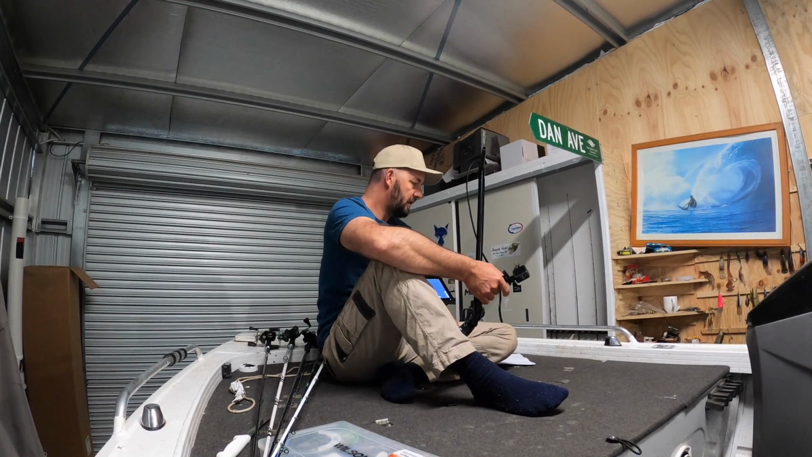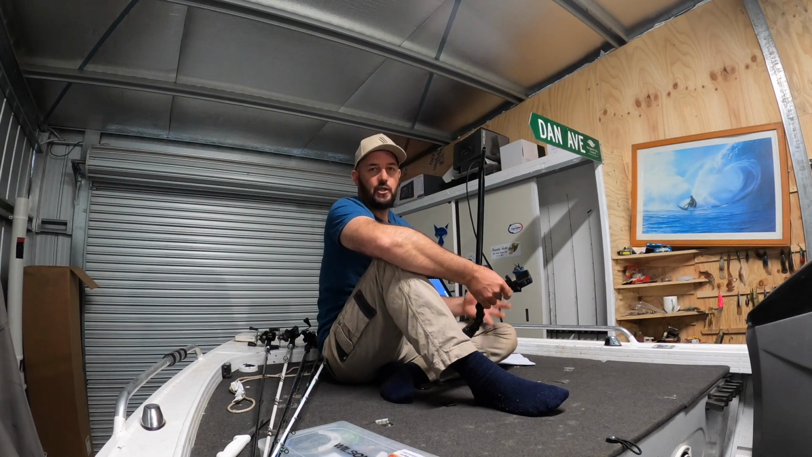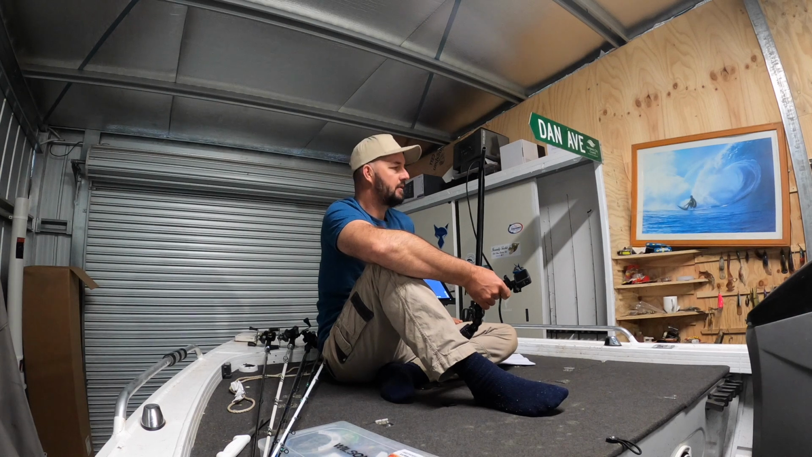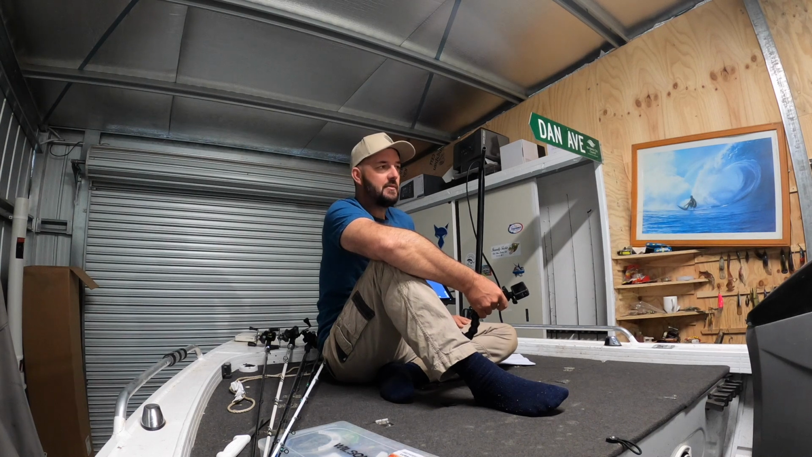Done it all myself in the shed here. There are a few bits and pieces that still need a bit of tidying up, but it's been a pretty busy cod season. I've done a hell of a lot of fishing, so there's always those little bits and pieces that you've got to do, and I'll probably do that now. We're into the yellow season.